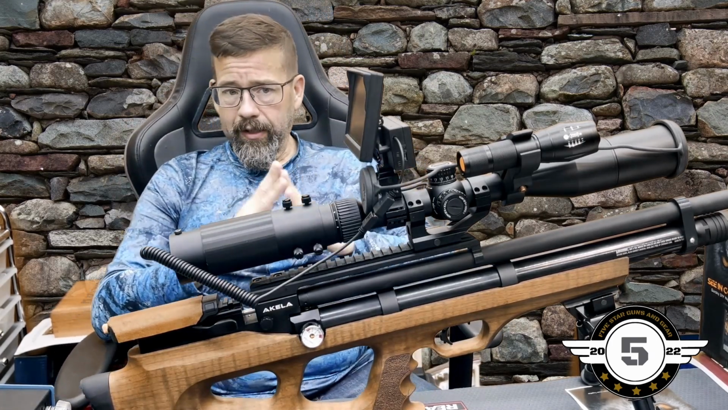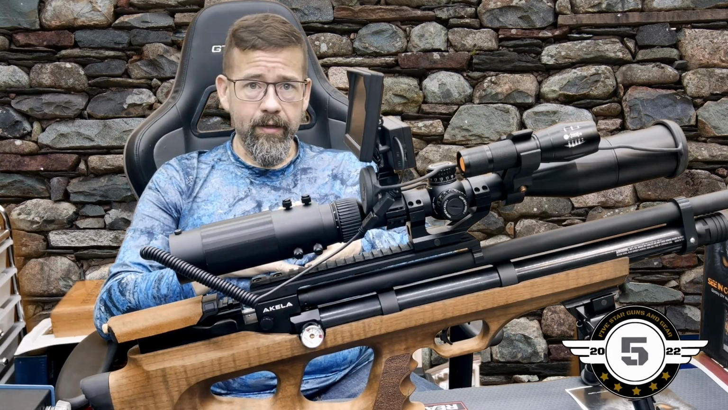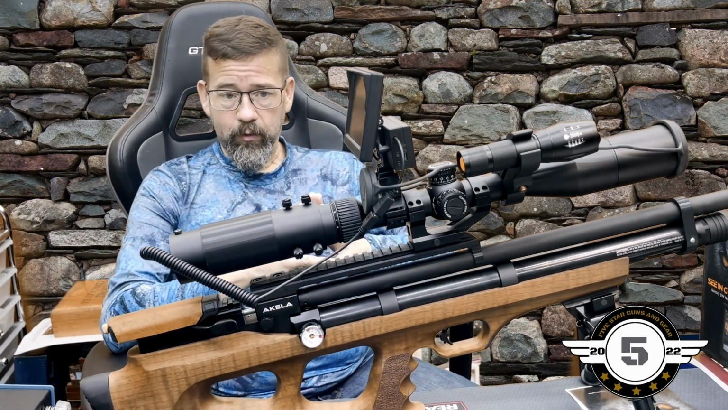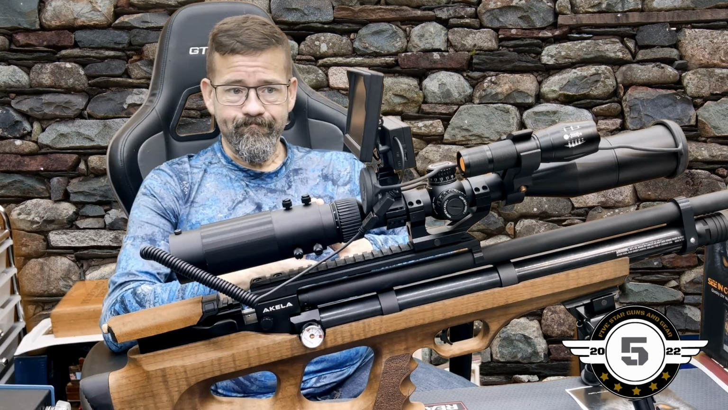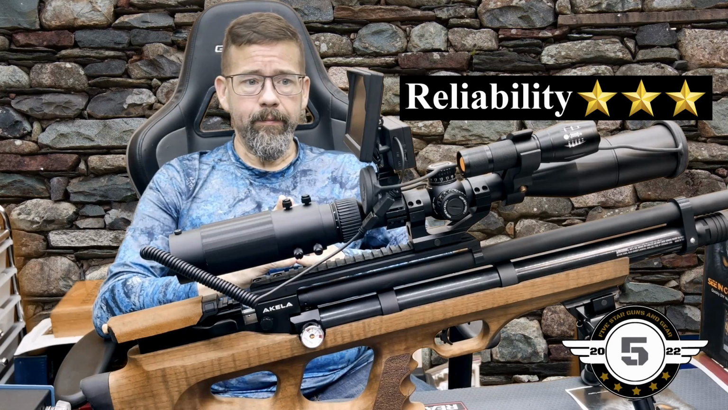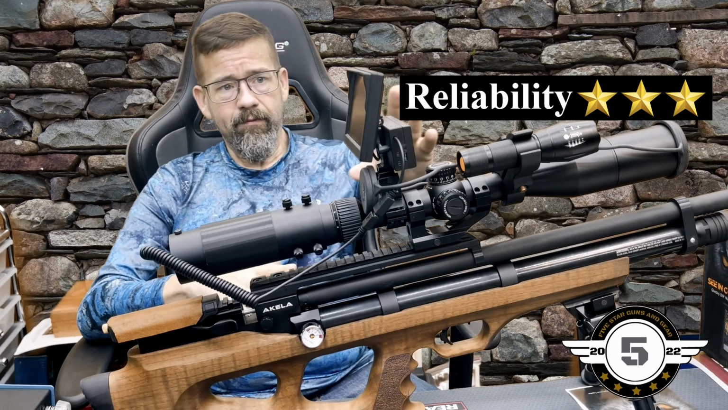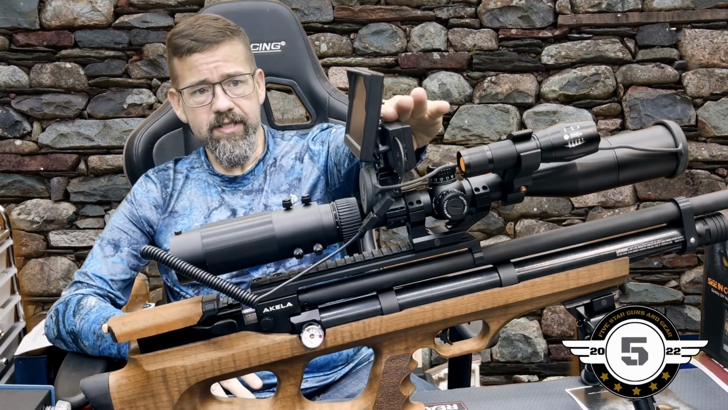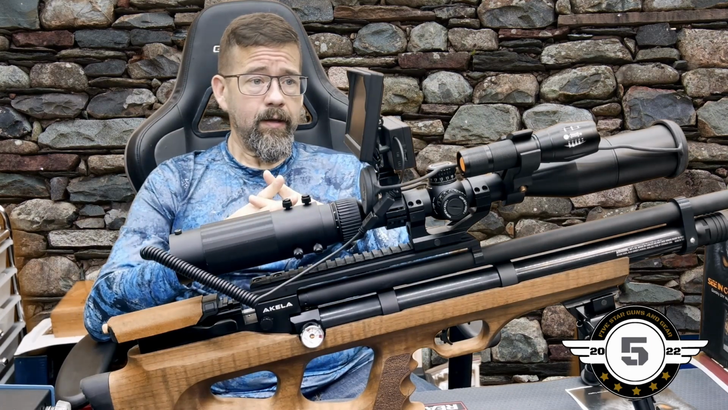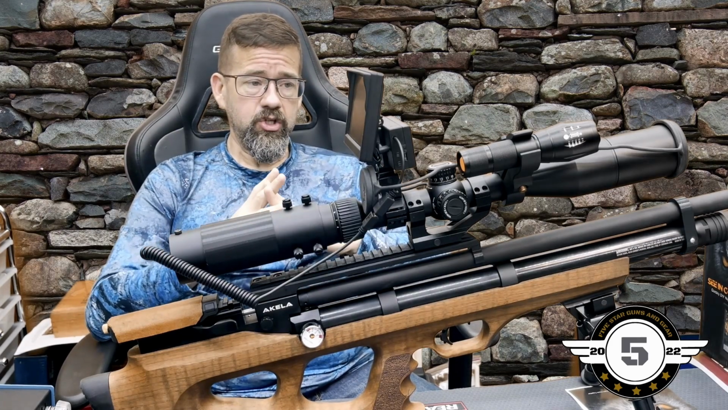As far as reliability, now I'm going to explain why I'm going to give this rating for the reliability. I am going to give reliability right now a 3-star, and I hate to do that, but you're going to get my honest opinion on it. I did have a malfunction with the LCD screen. Now, since they sent me a new LCD screen, I have not had those malfunctions. So I could have just got a bad one. I hate to take anything off, but I did have an issue.